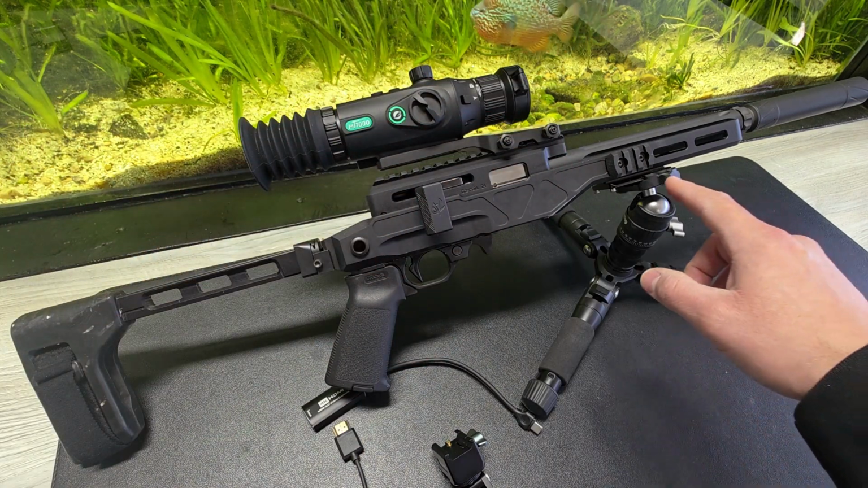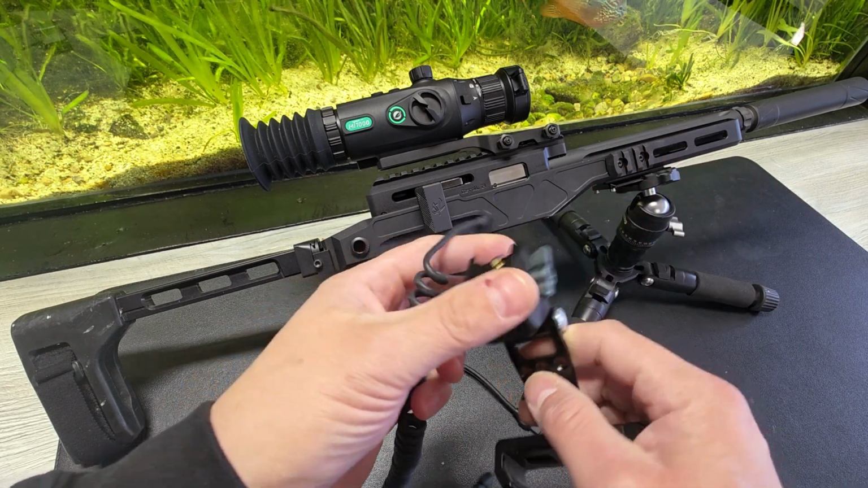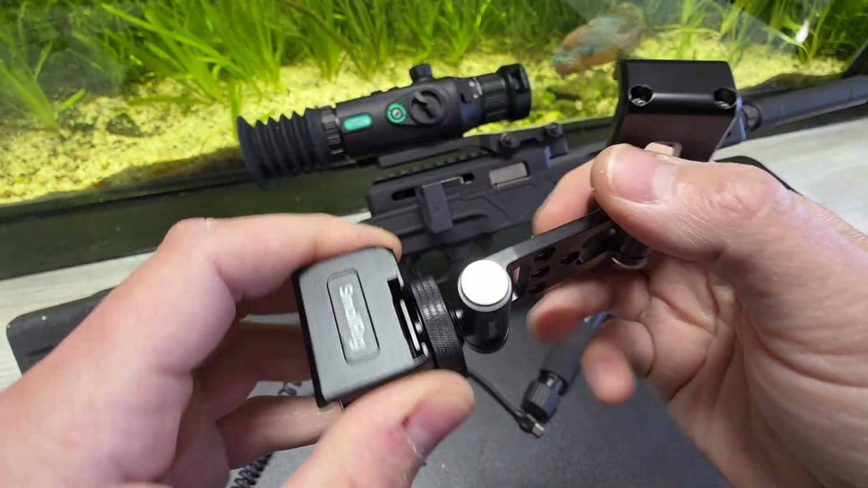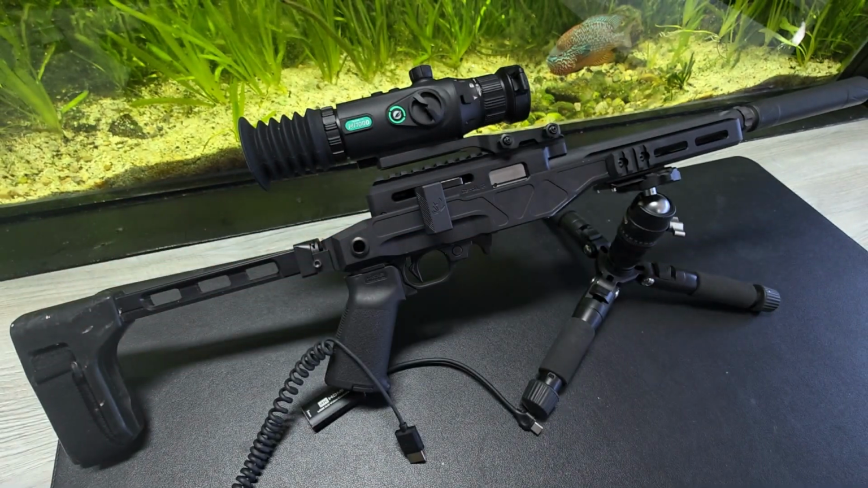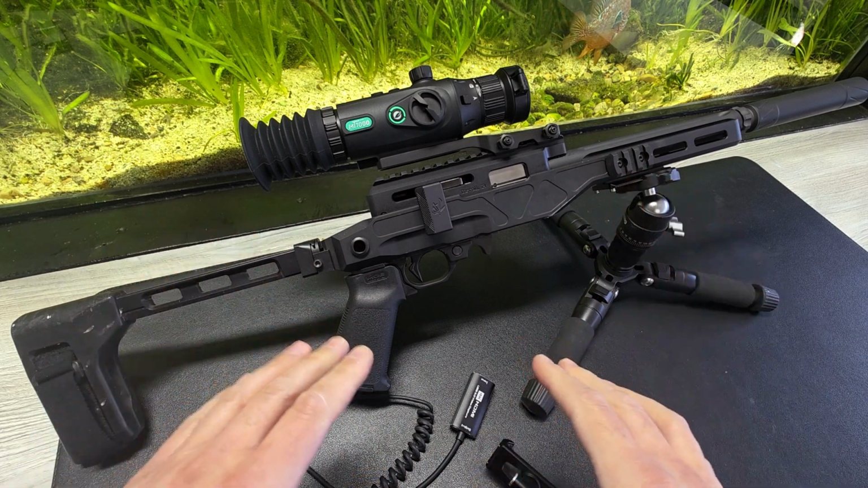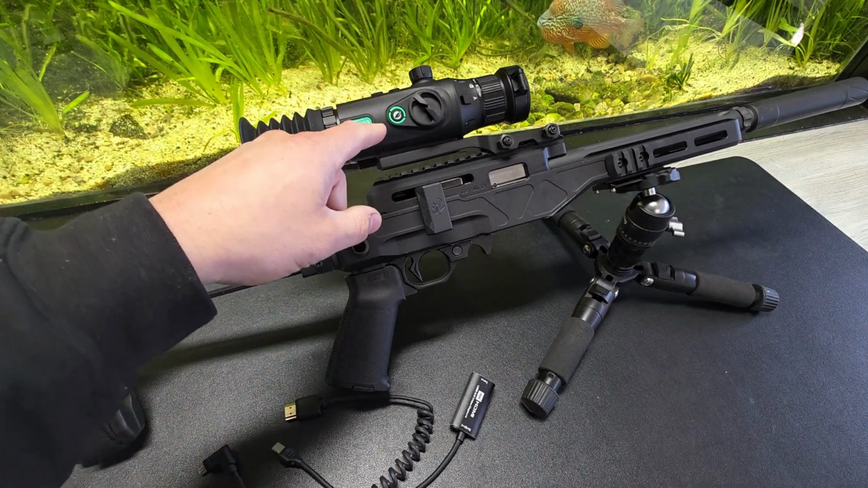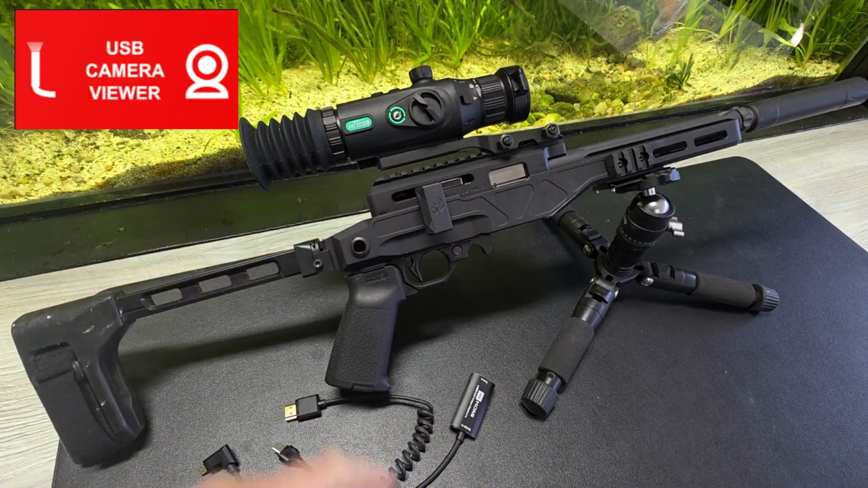All you need is a secondary Picatinny location and these 4 parts. This is the 2 parts, a cell phone mount, all aluminum, small rig Picatinny to cold shoe mount, and these 2 cables. These links will be in the description box below. And you're going to need an Android app. I think maybe on iPhone. Throw the picture here and link in the description.